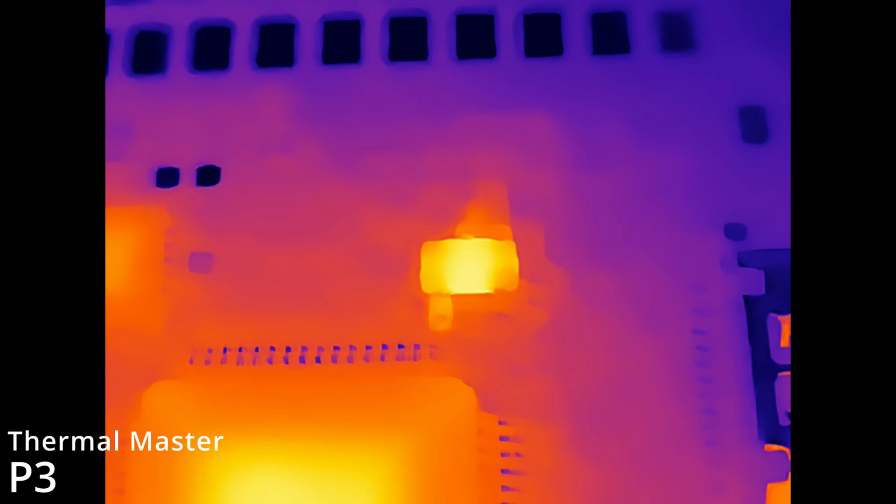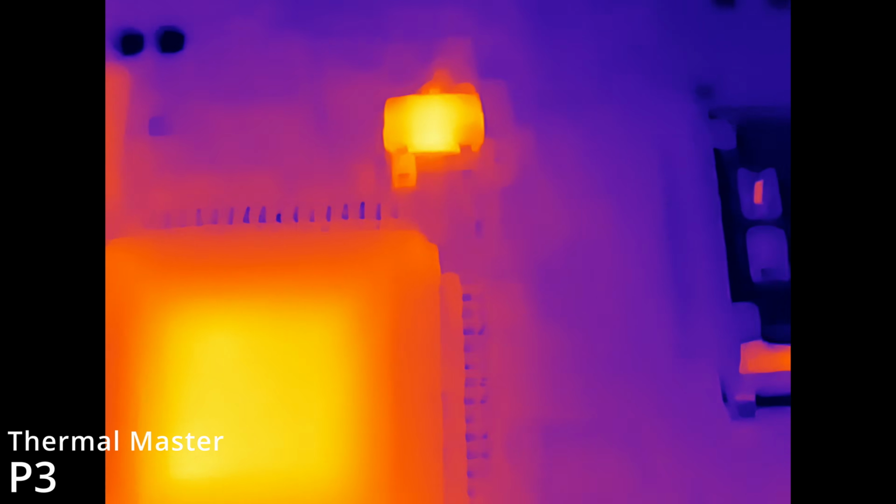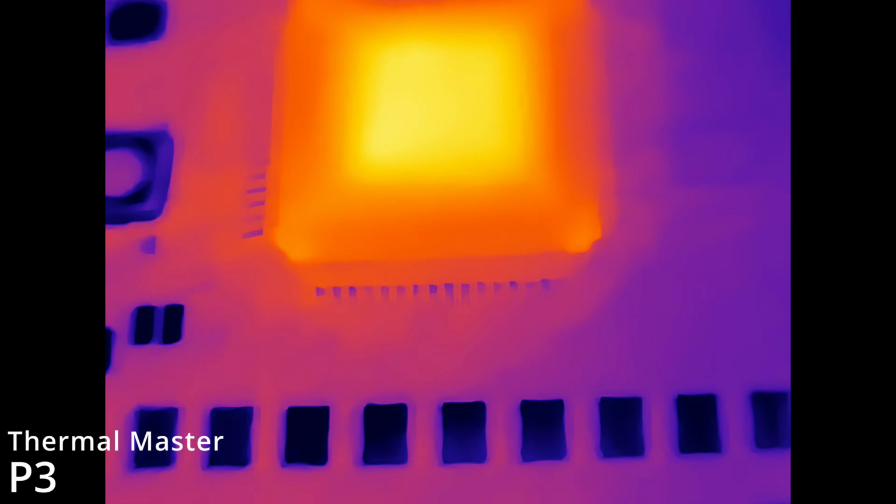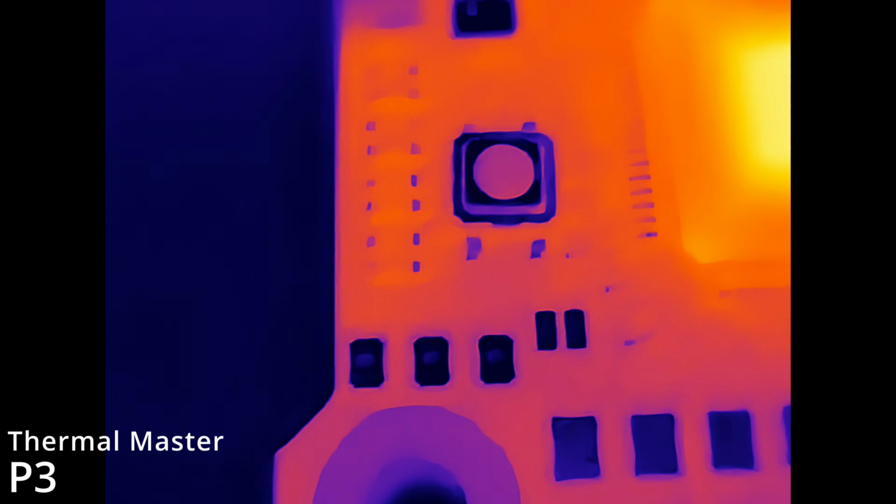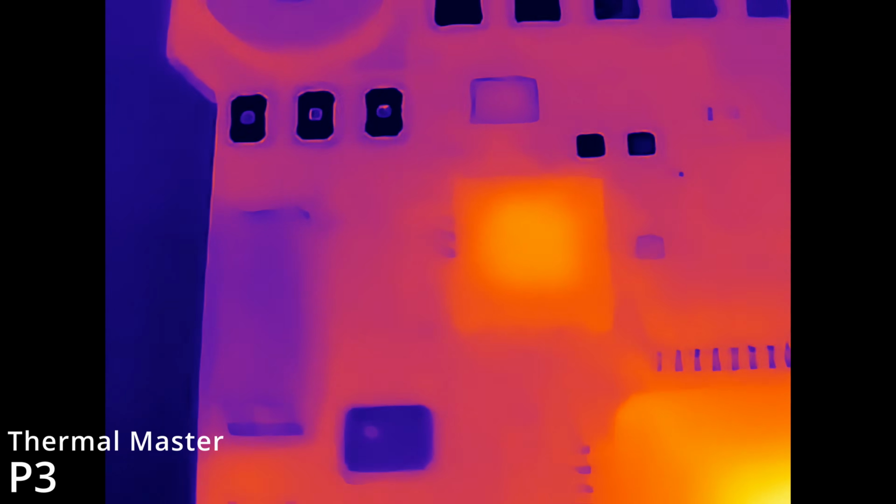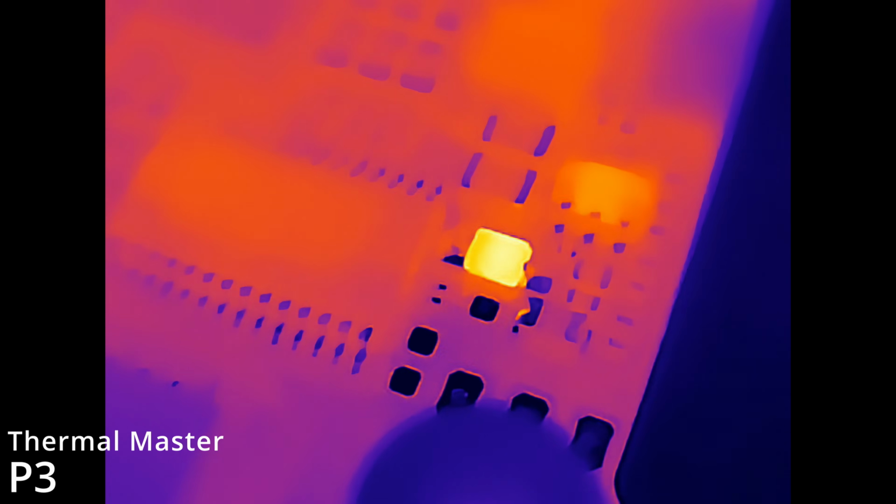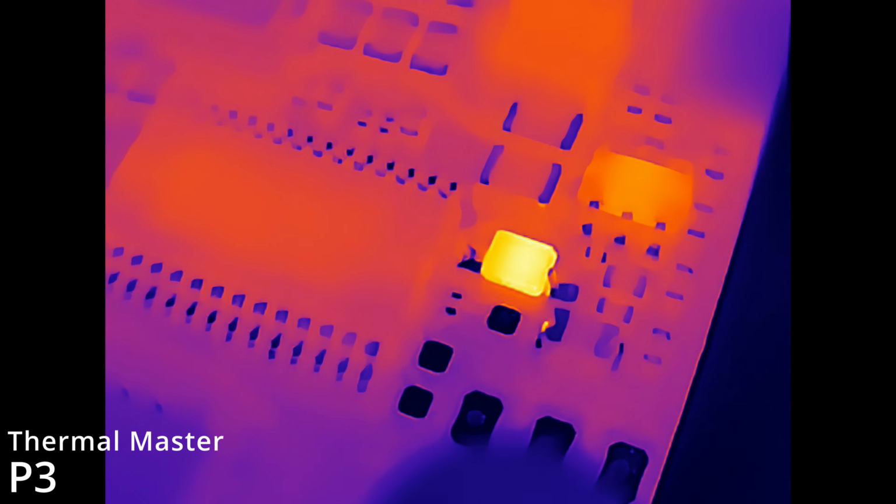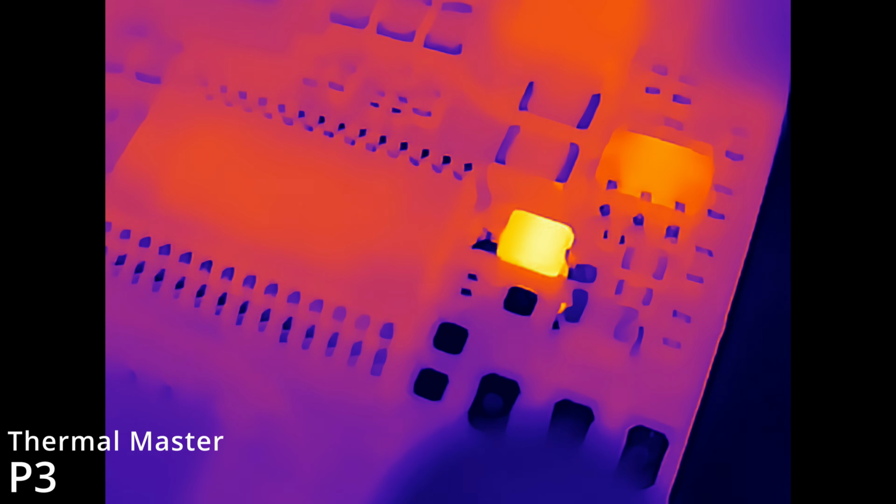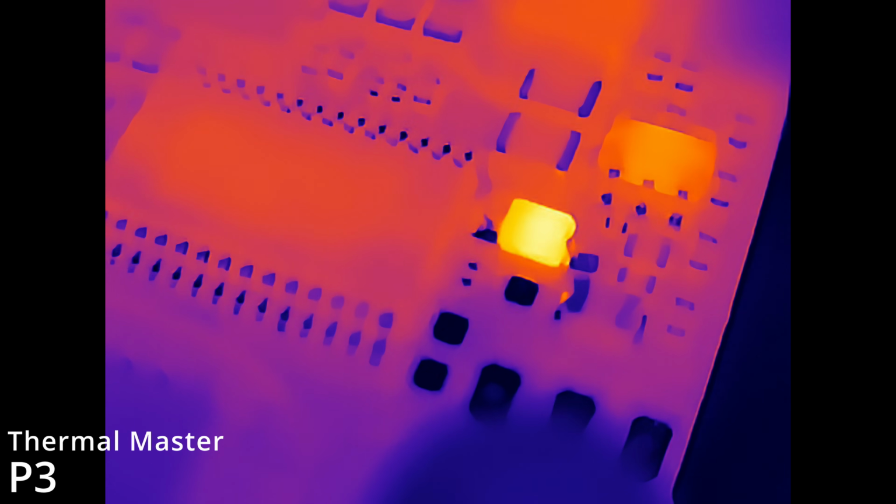And now we can even see the individual pins on the STM32 there. Looking around the board, you can see the pads, the button, everything in a lot more detail than you can on the P1. Looking at that component on the back of the board, but now we can go in and even see the legs off it, seeing exactly what's around it as well on the PCB.